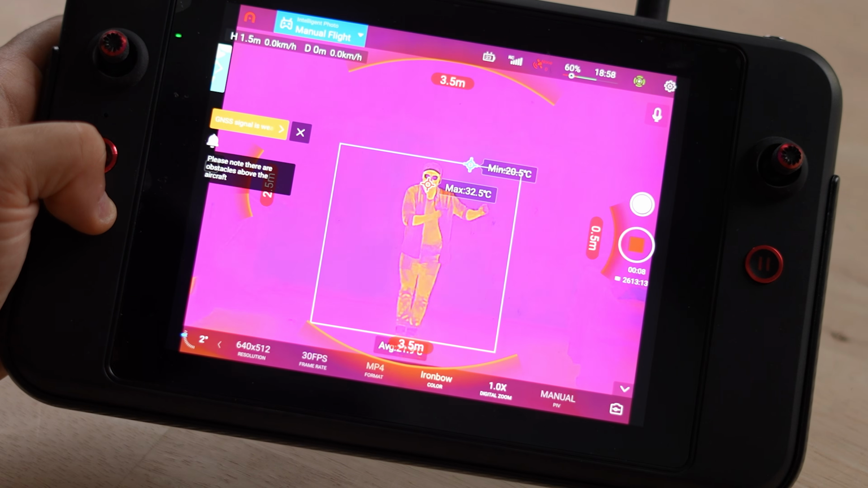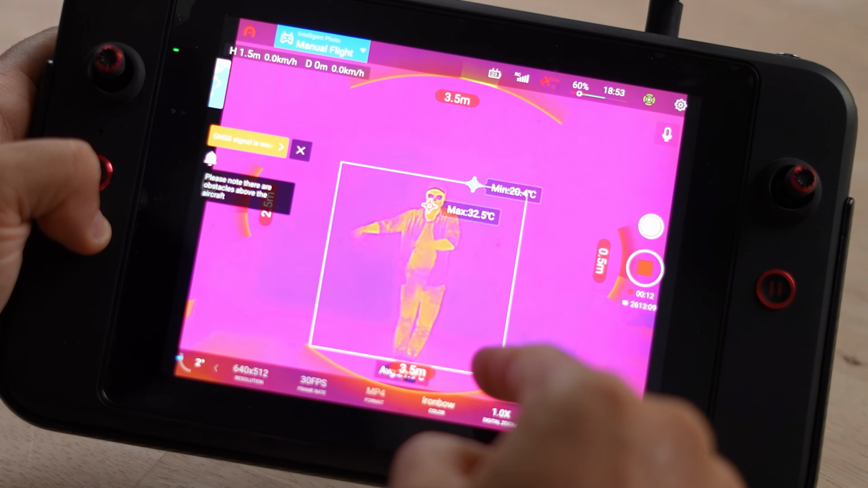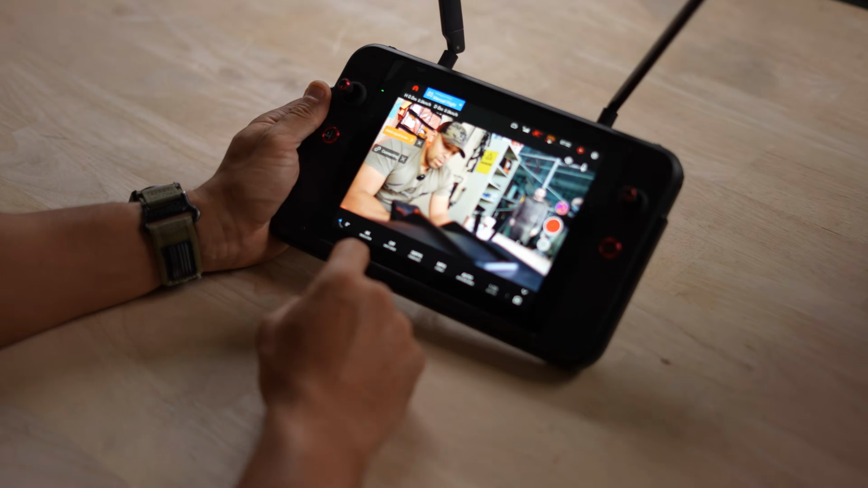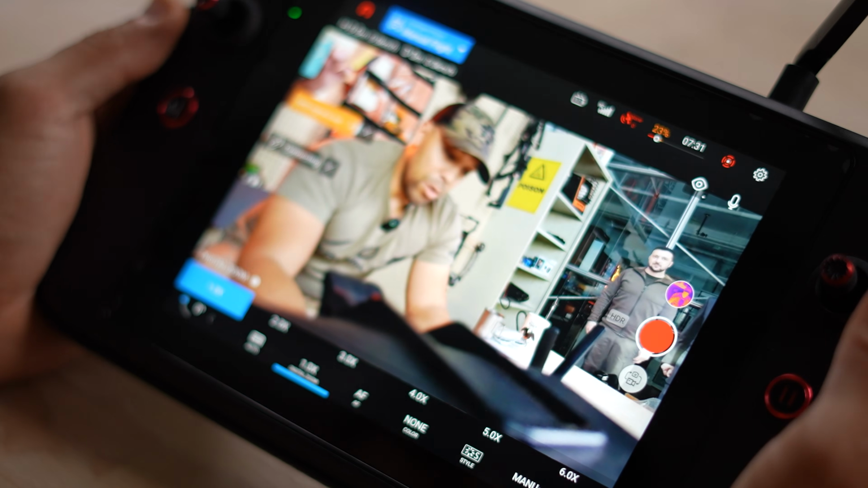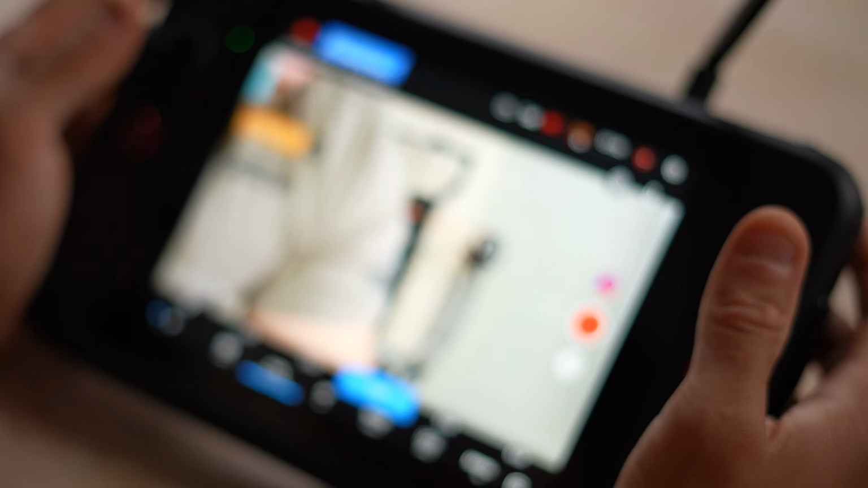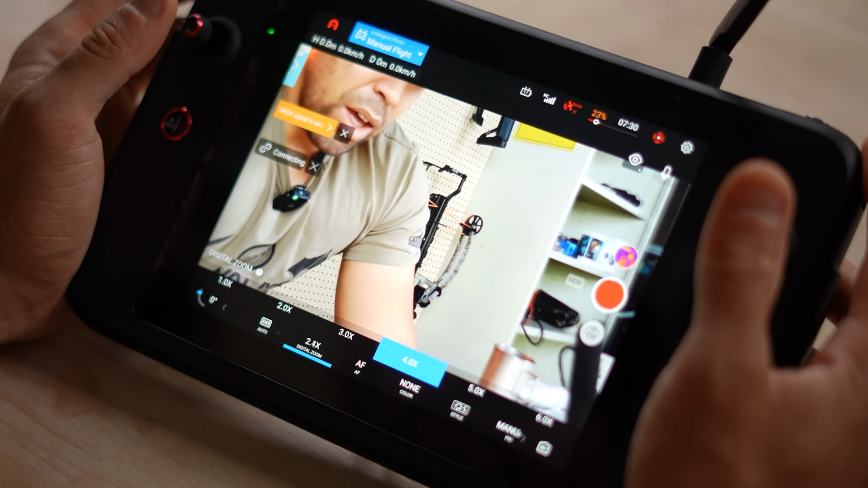Okay, so as you can see here, we have the highest temperature and the lowest temperature, and it's also giving us an average of those two temperatures. Okay, so I'm just going to show you some of the various modes here. As you know, we have 4 times zoom. If we go 4 times, that's lossless, so there's no loss in terms of resolution at 4 times.